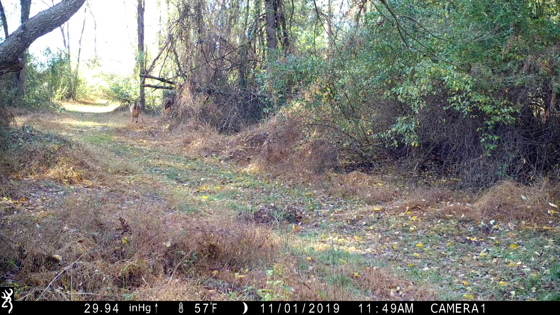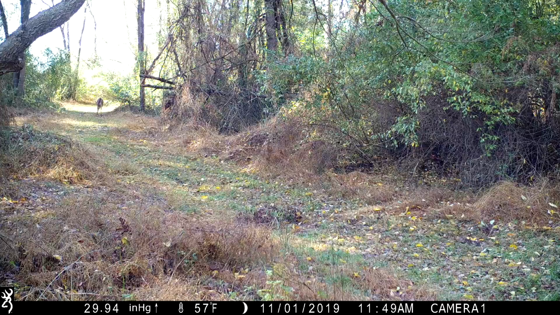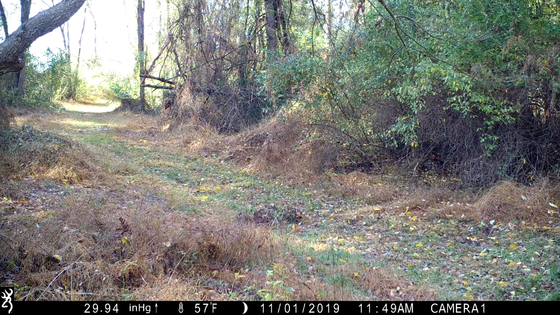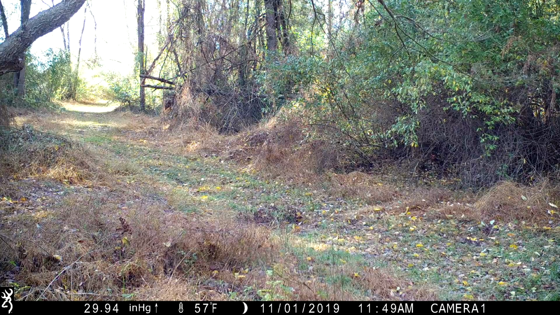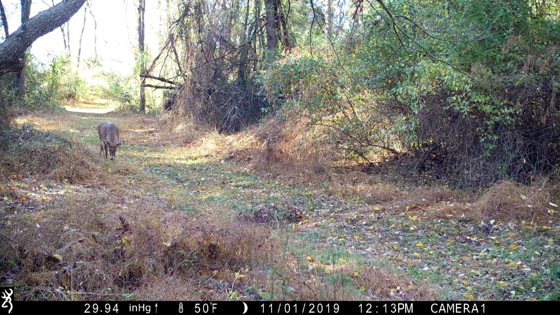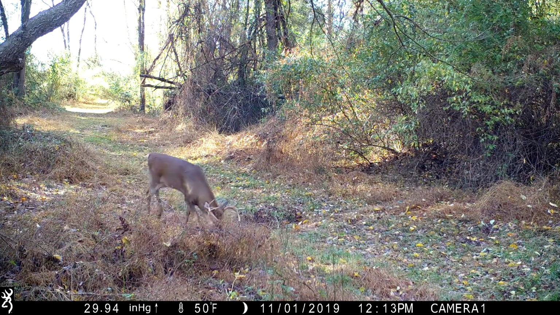He was checking the doe bedding areas, but I wanted to tell you, this part of the property we've never hunted, so it's been left alone. I just put a tree stand in there. I'll link the video to that early season. I went over where that was and showed you guys that stand, but I actually hunted it the first time this season during the rut.